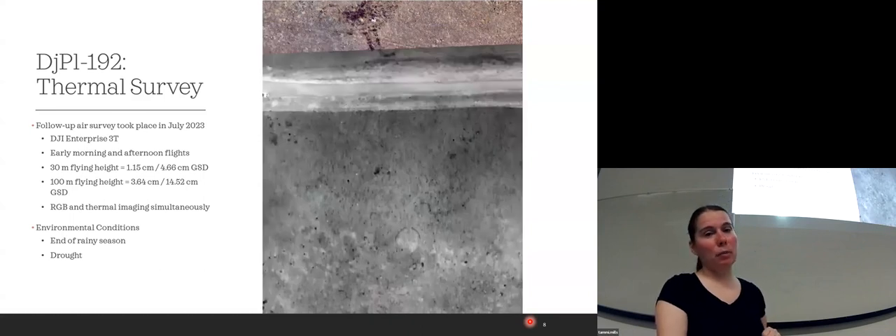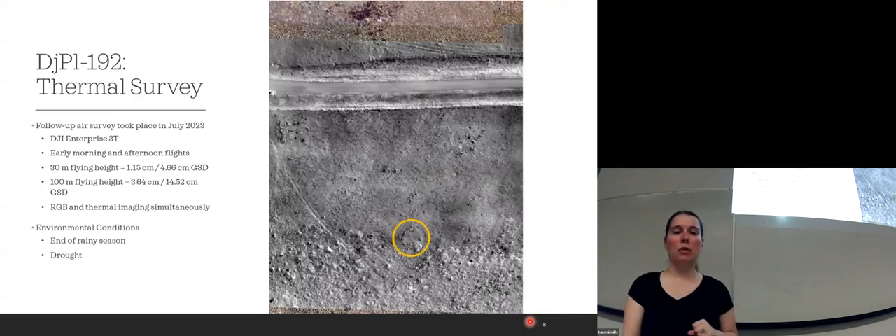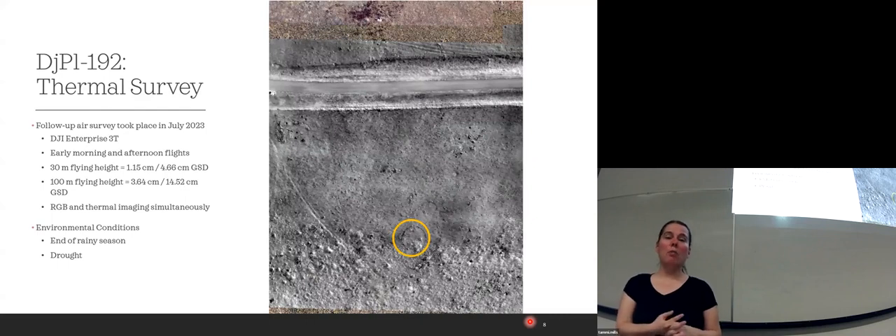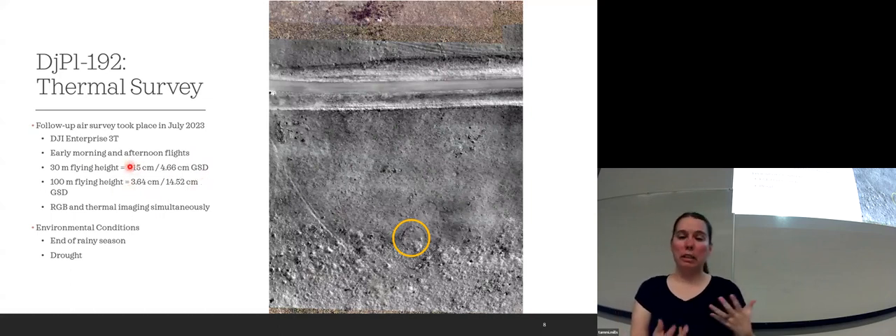This is the 100-meter morning orthomosaic. You can see a circle there. In the 30-meter orthomosaic, you can see the same circle, with a little bit more detail. I actually don't mind the 30-meter thermal imaging compared to the 100-meter thermal imaging, just because the thermal imaging has a different spatial resolution than the RGB photography. You can see here that it's 4.66, which is similar to the RGB ground sampling distance.